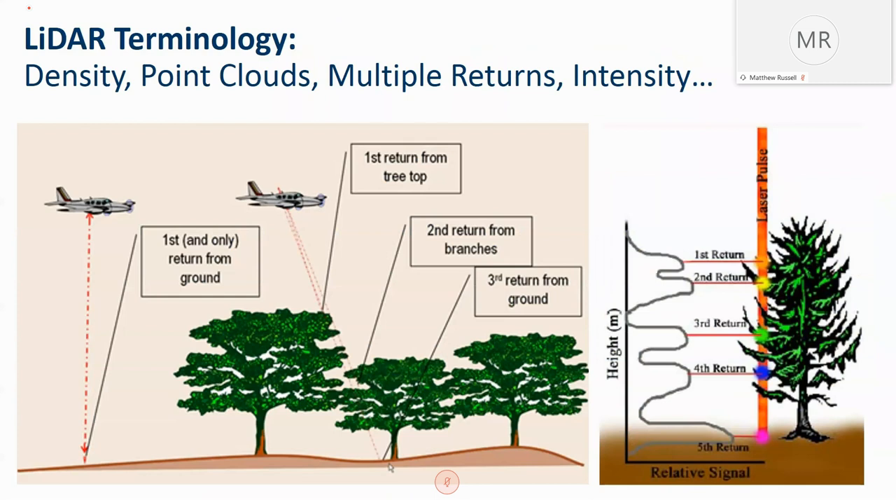Some quick terminology in LiDAR. We're going to be talking about first returns, second returns, and multiple returns. All that means is when a pulse of light hits something, it reflects back, but possibly not all of that pulse of light is reflected back. So that one pulse could be reflected back multiple times, giving us a 3D map of that target. In this case, a tree.